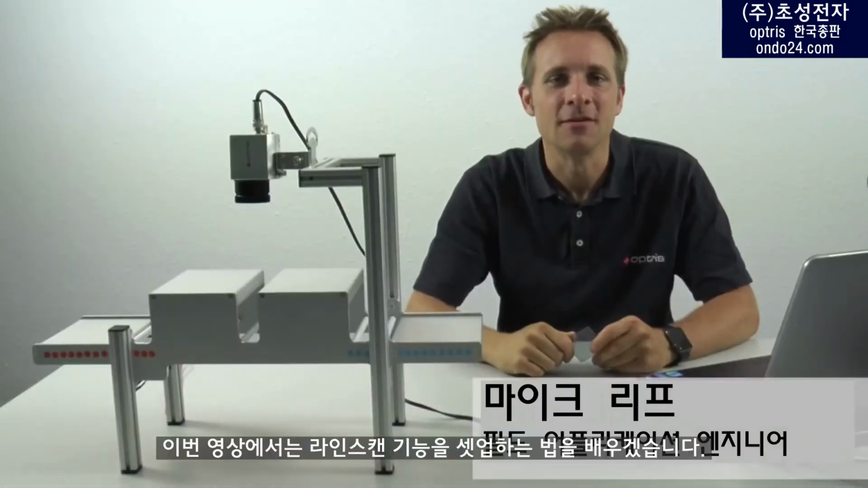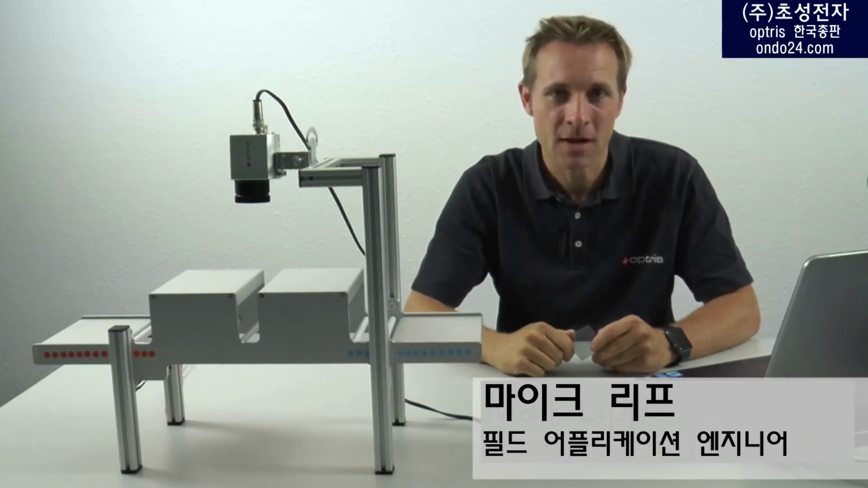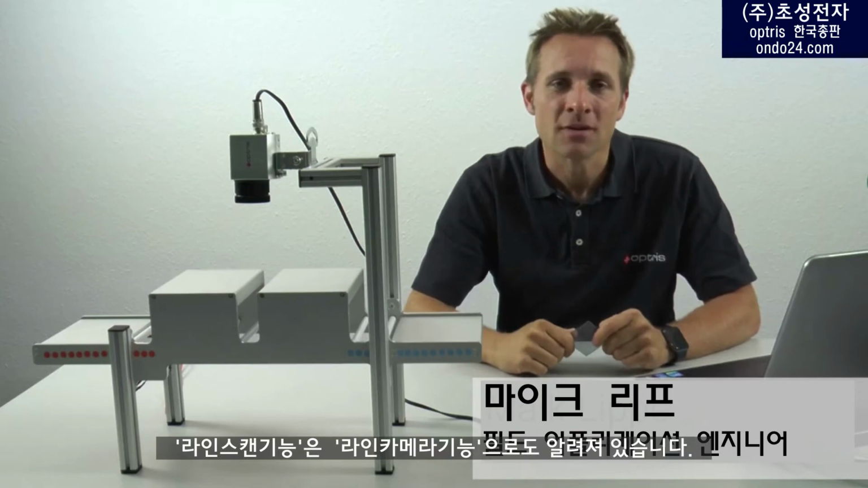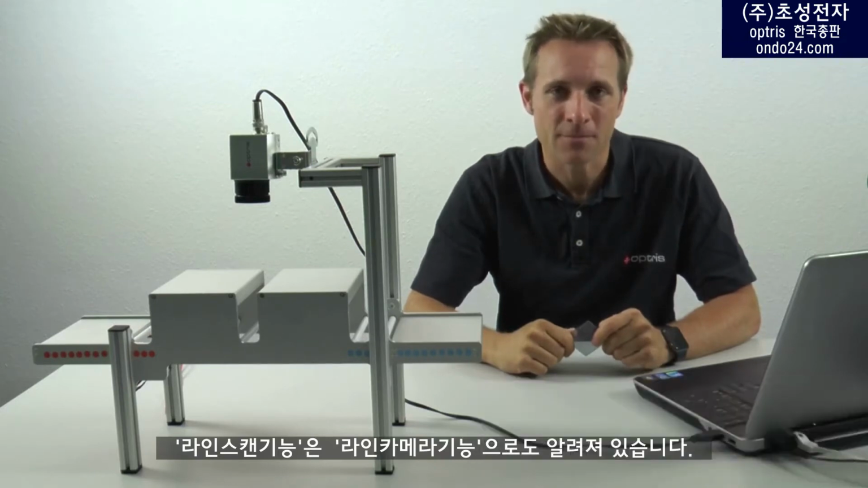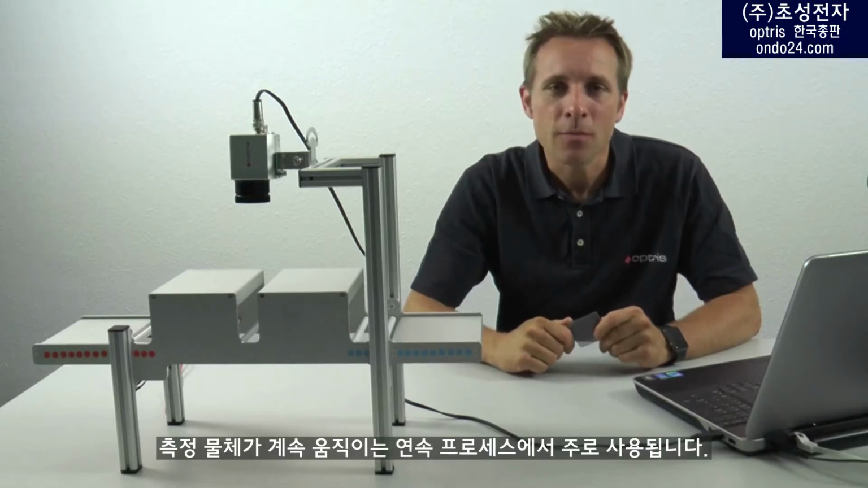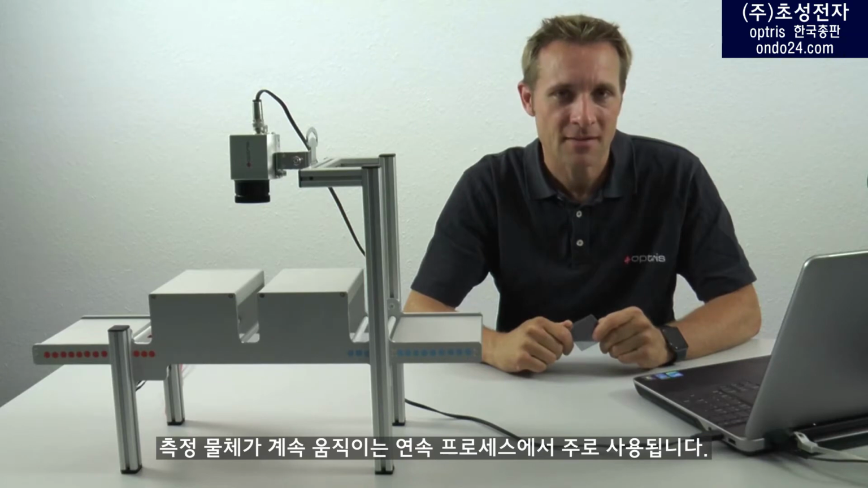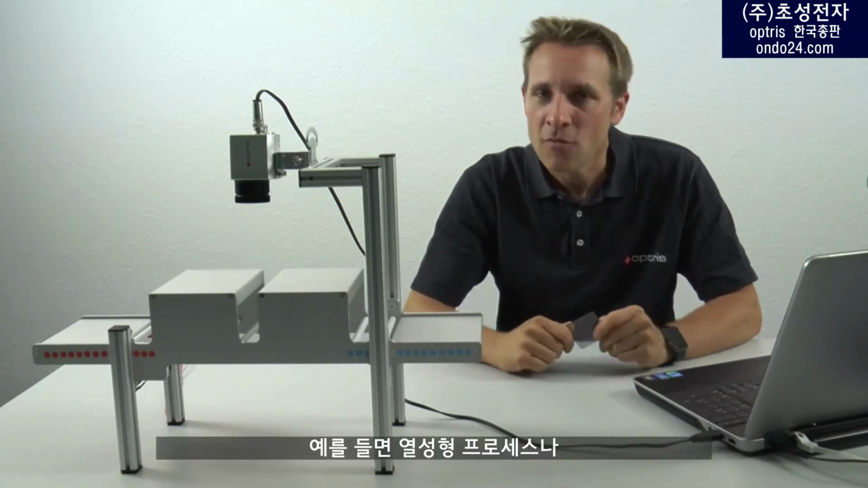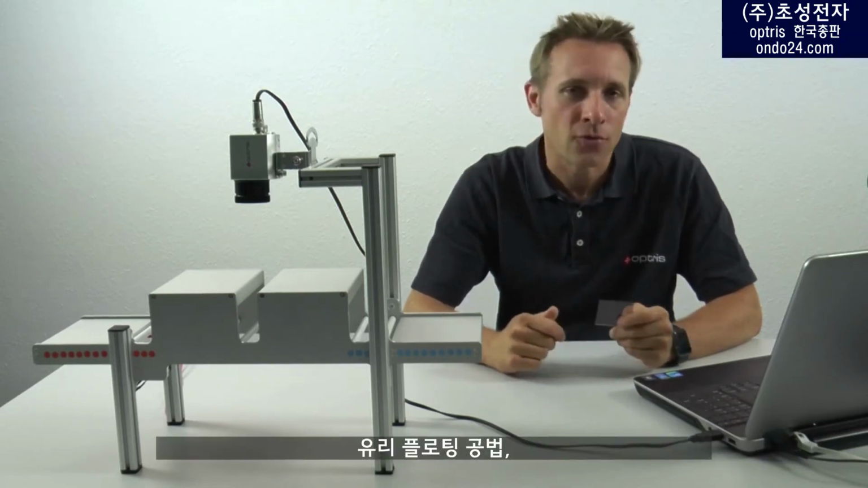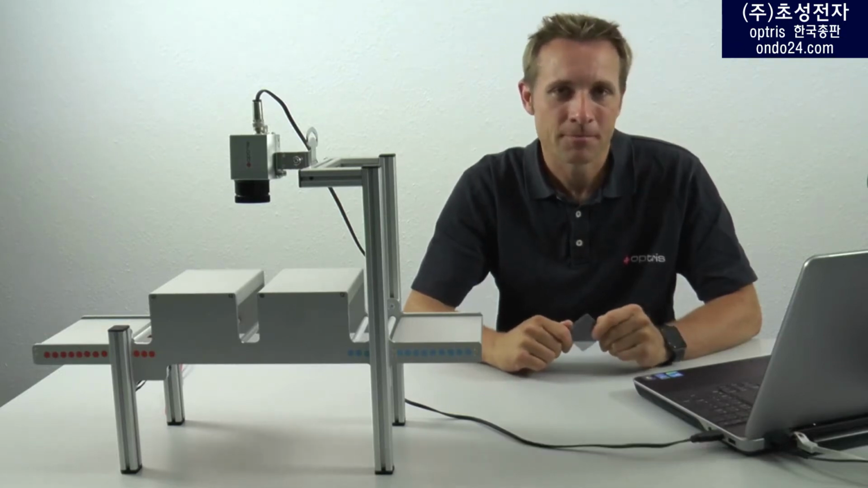In this video, I am going to show you how you can set up the so-called line scan function. The line scan function is also known as the line camera function. PIX Connect has such a line camera function, which is mainly used for continuous processes where the measurement objects are moving. For example, this could be a thermoforming process or a float glass process, or also a sheet glass application.